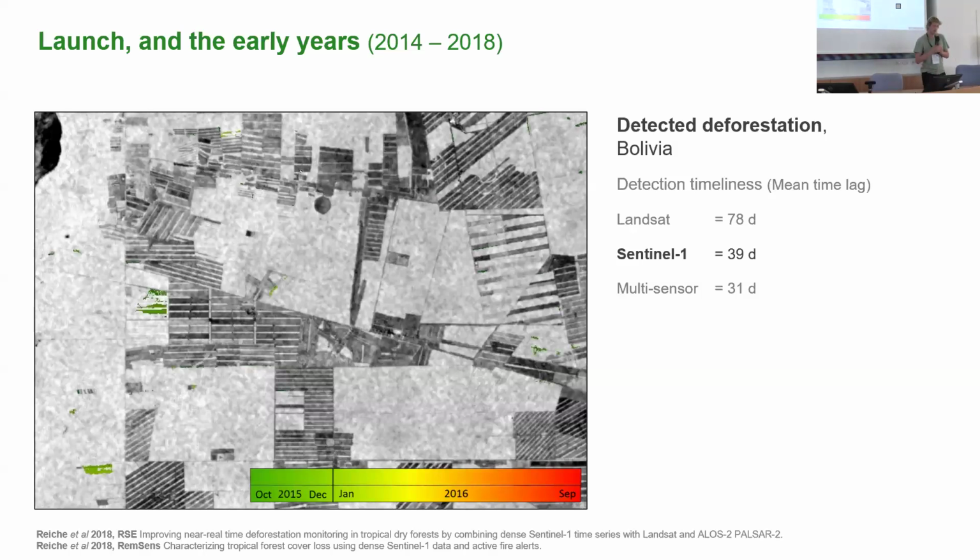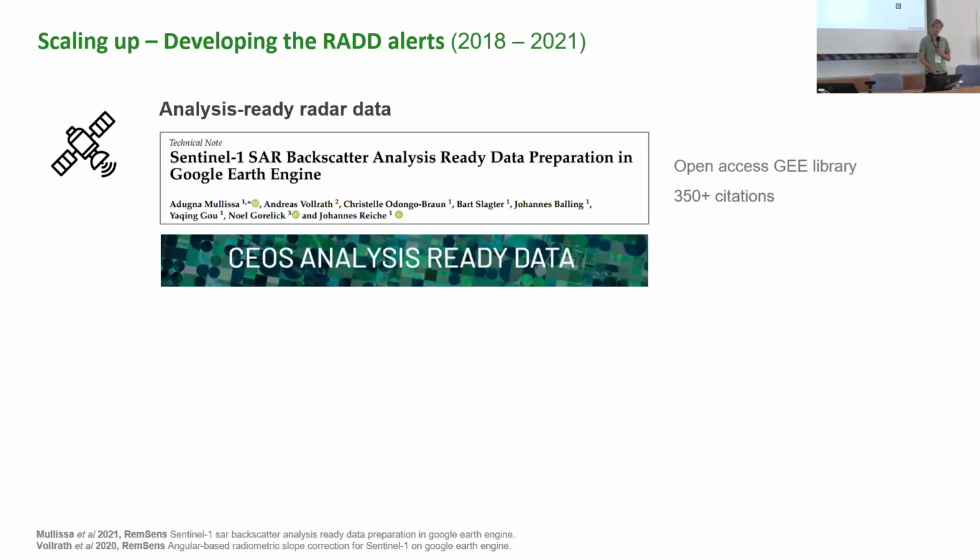And here an earlier result, also of a local study, where we used Sentinel-1 data for more timely monitoring of forest loss. We see that it improved the timeliness compared to Landsat data, and when we combine them, it's even much better. And then in the years following, we really worked on scaling up these methods to the pantropics, to continental scale, and